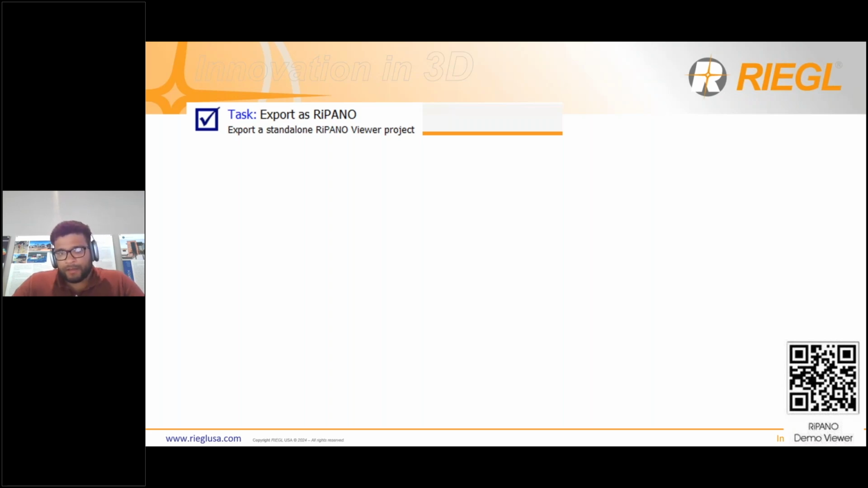I will say the data that you're going to see on the RIPano isn't going to be the exact same data that I'm showing you. The data that's on the website is of a castle, but nevertheless, it's still the same tool and it works the same way. It's just a different data set.